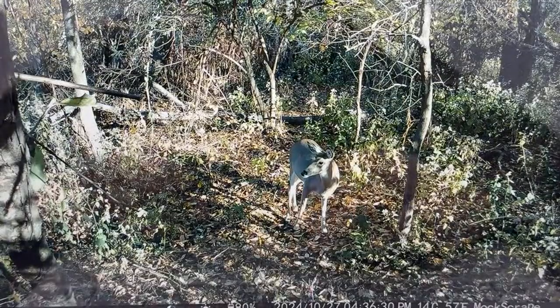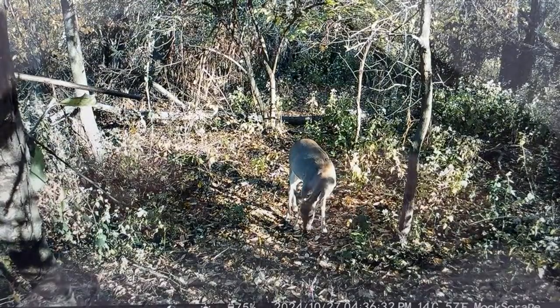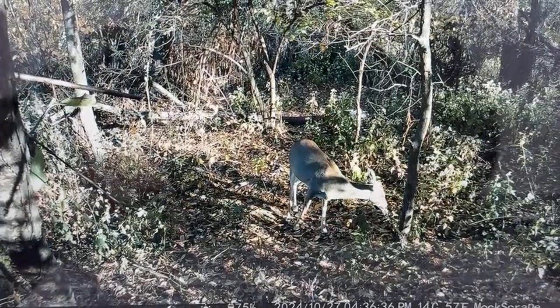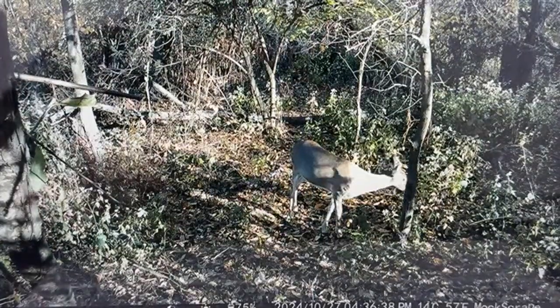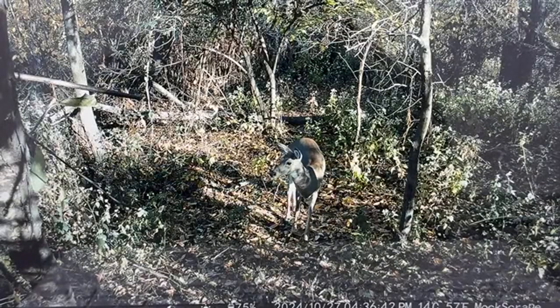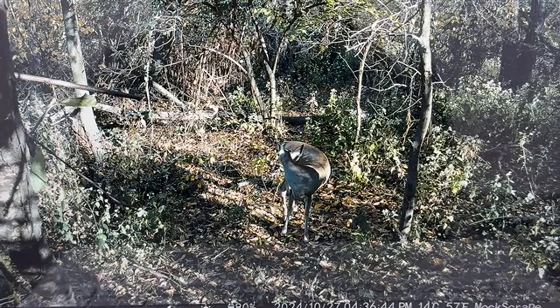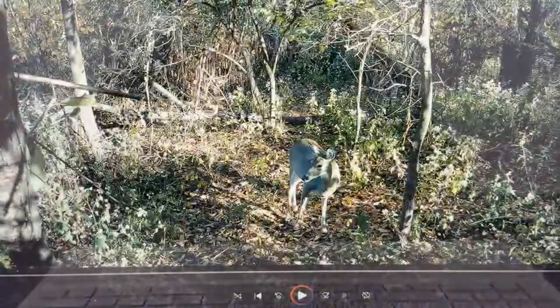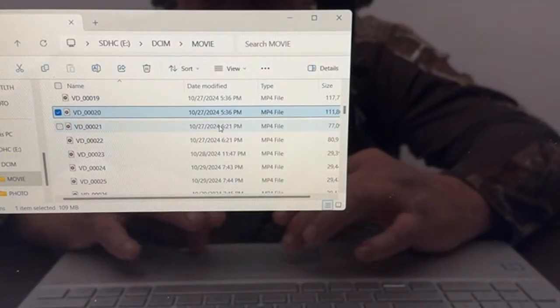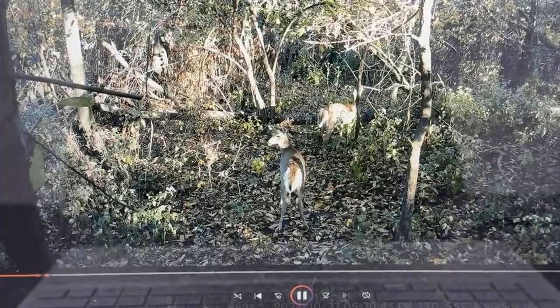There's a doe. Is that a button buck or a doe? Nope, that's a doe. That's a doe coming in at 4:36 p.m. on October 27th. And you can jot these down. What I do is I jot them down in a book. That way I don't keep the video. Jason will tell you I love gray stuff. I don't like to keep stuff on file. So what I do is I do the old school way. I write this stuff down in a notebook. So after my live here today, I will be recording times and dates.